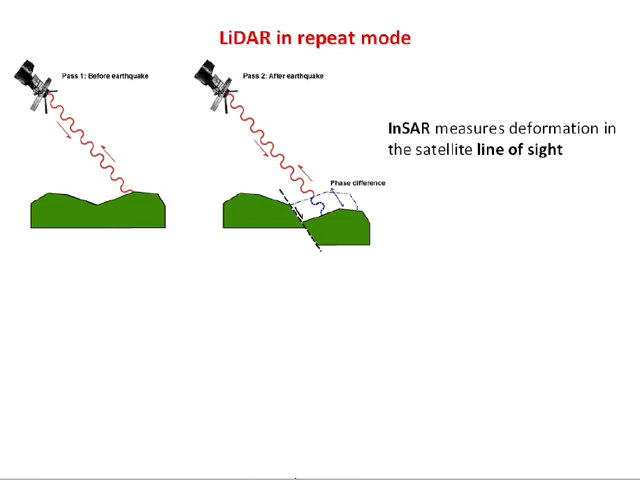So obviously, for measuring earthquakes, InSAR is currently the primary means of detecting and measuring surface deformation of the Earth occurring in an earthquake. But InSAR only measures the motion of the ground surface along the satellite line of sight.